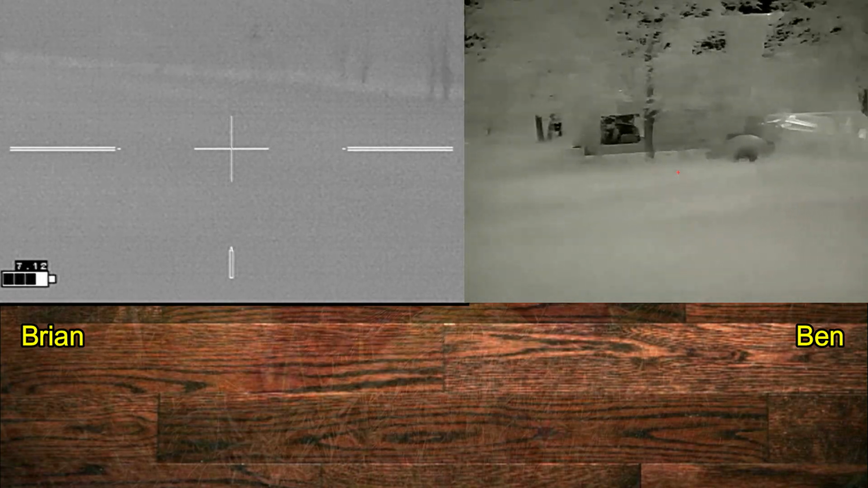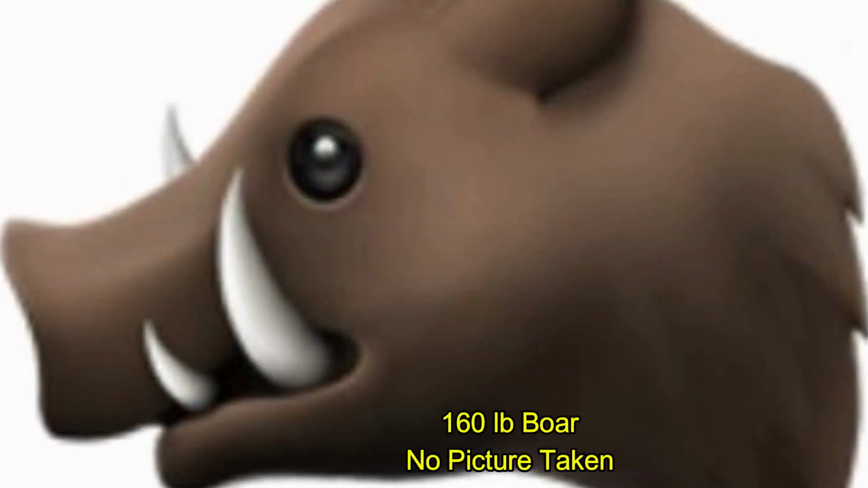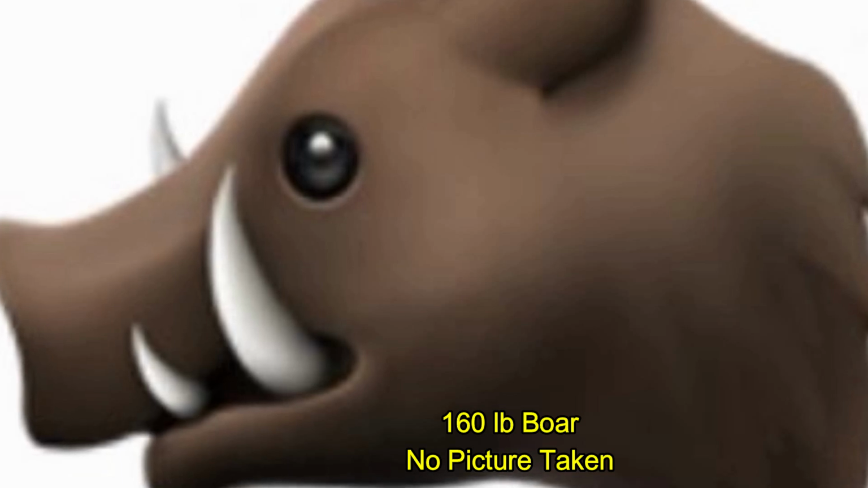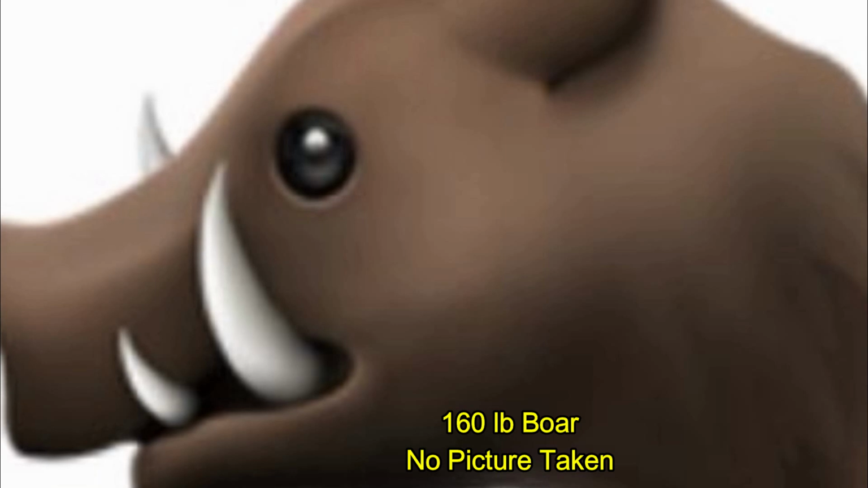After a prolonged search in the high vegetation, we only found this 1 hog. We thought it was Ben's hog. In reality, it turned out to be my hog, but we'd gotten rid of it. Ben decided that we needed to go back and look for my hog, and we ended up finding his original hog. It turned out to be a 160-pound boar. We got it deposited, and we called it a night.